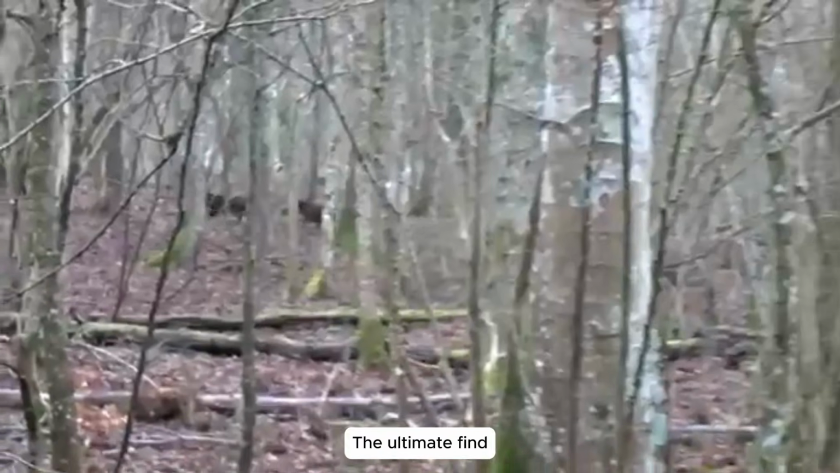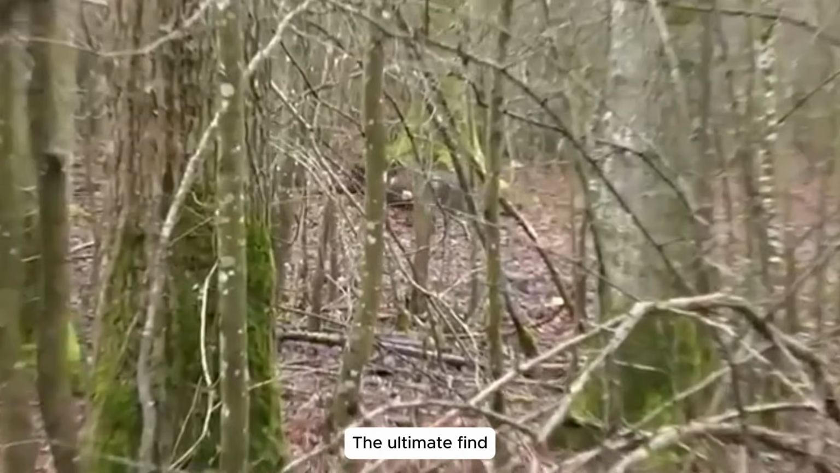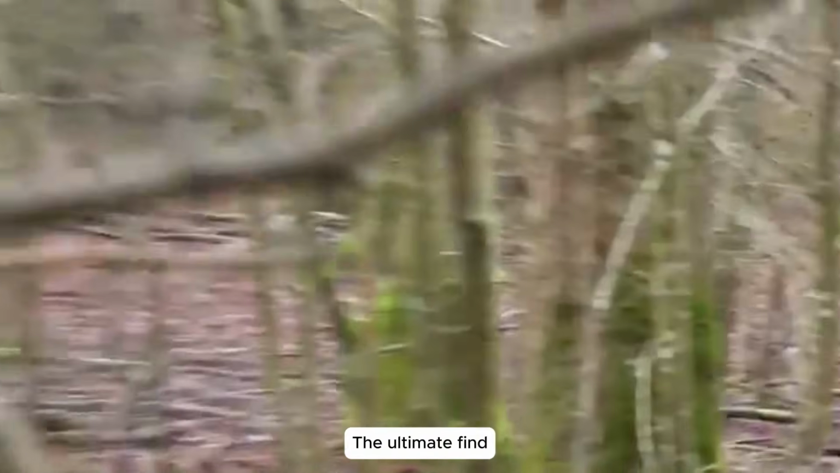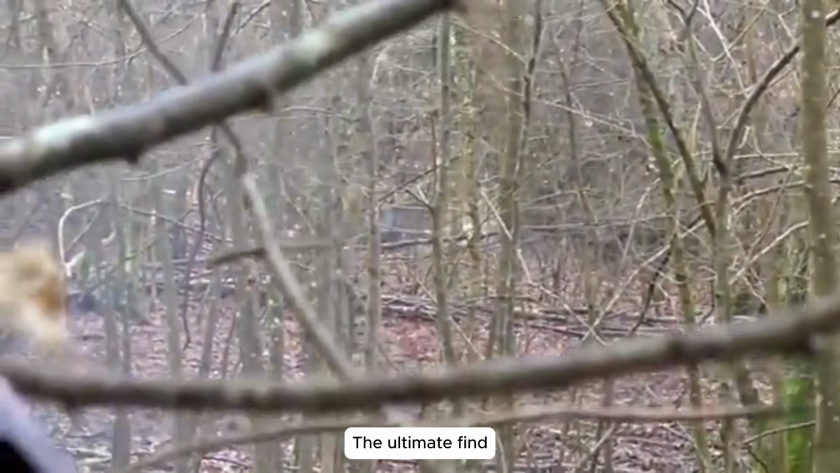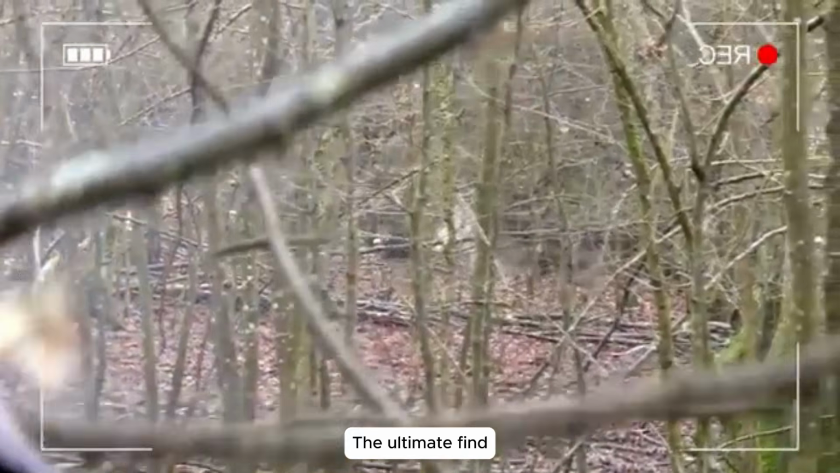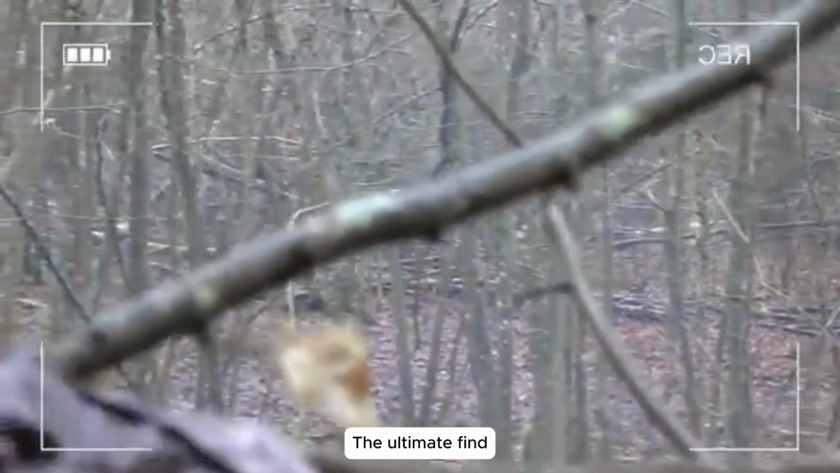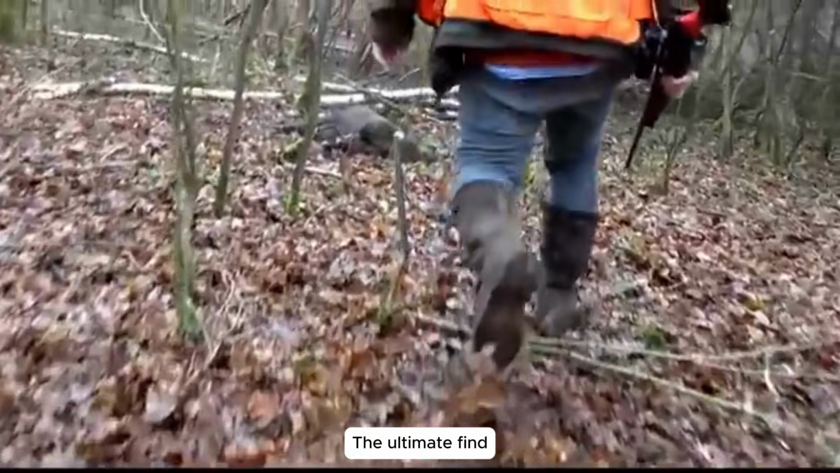Nathan's marksmanship. A report of boars on the west side sent me sprinting to the scene. Nathan, our elite marksman, took command, locking onto the lead boar. His rapid, deadly shots littered the field with fallen beasts, striking a powerful blow against the invaders threatening our crops.